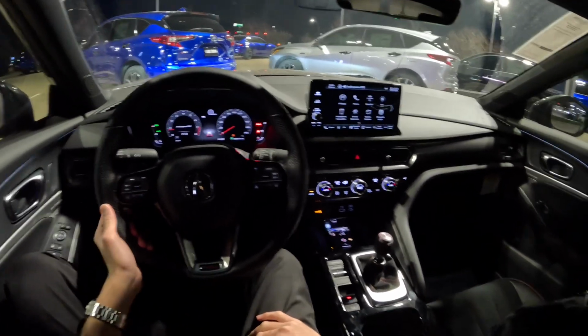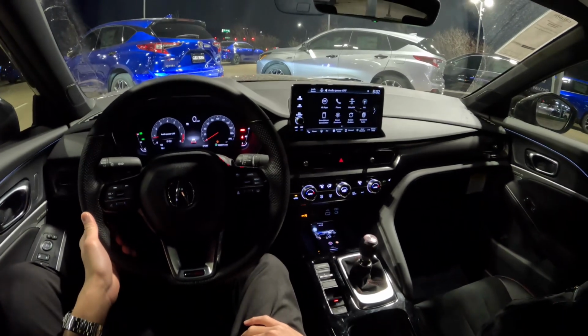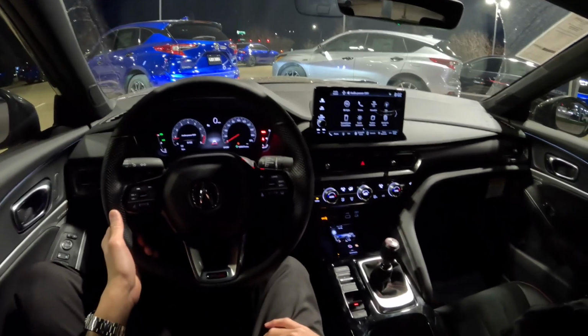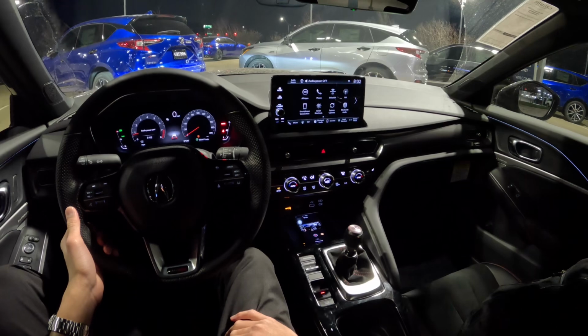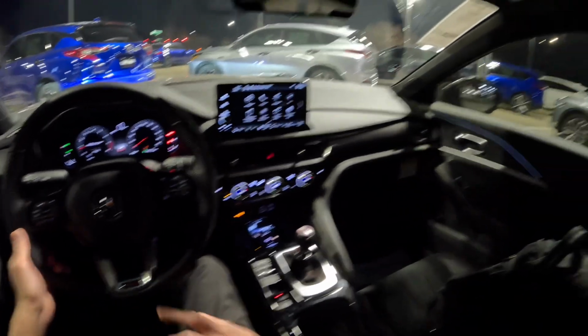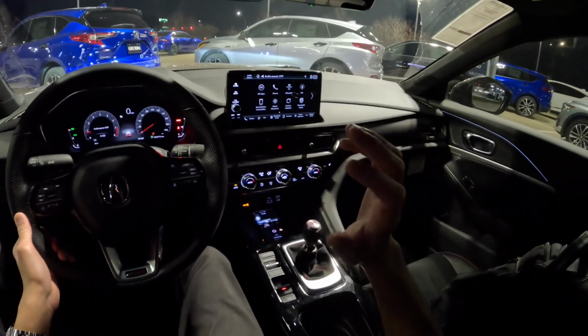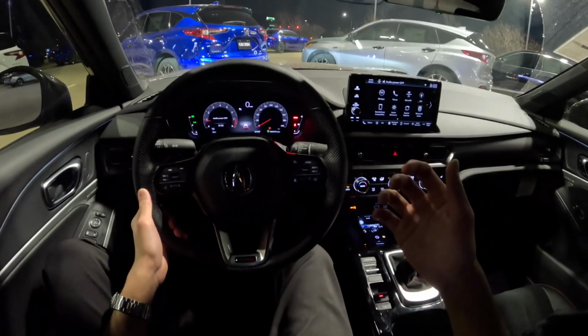Today we're going for a nighttime drive in the 2025 Acura Integra Type S. I already have a daytime test drive video on this vehicle, which seems to have been pretty popular. A lot of people like that one. So I just wanted to get this one out on the road at night for a more quiet drive. If you want to learn more about the car, I have multiple walkarounds on the Integra Type S.